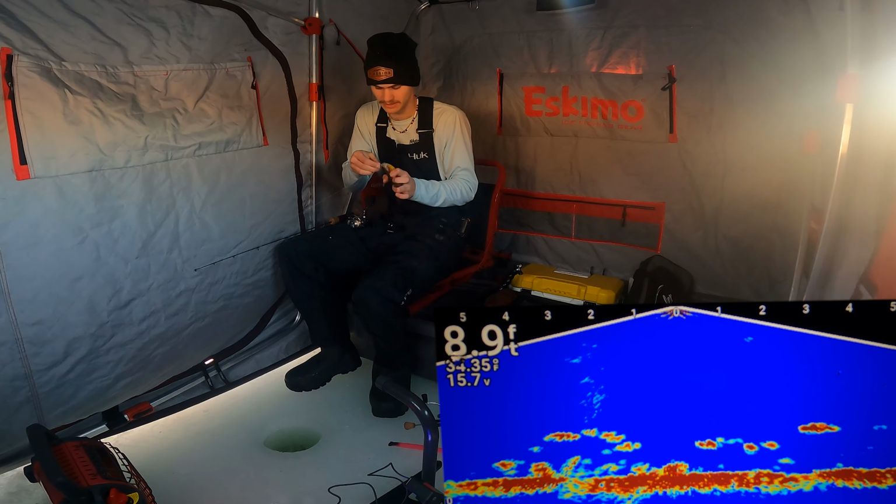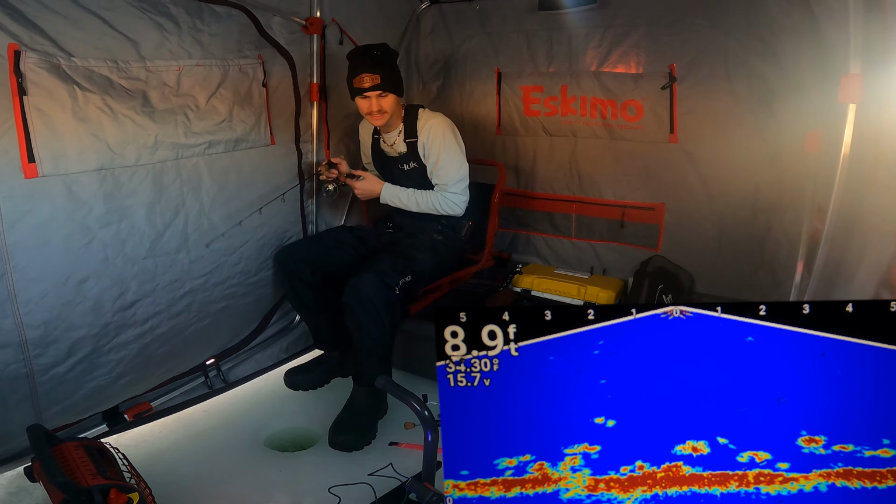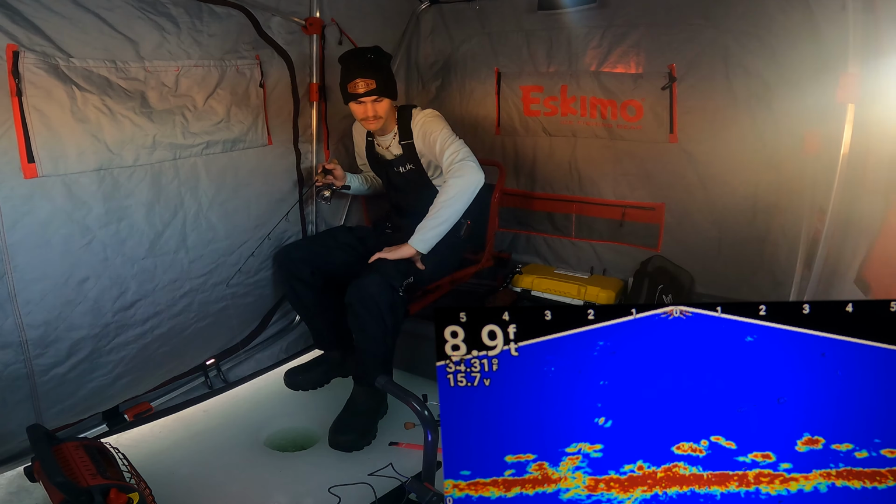I'm seeing some decent marks, and I like that. So we're gonna see if one of these bigger fish maybe wants to take a smack at it. I've seen some good fish down here. I am seeing some pretty decent looking marks. There we go, here we go. He's coming up. Smack it. Let's see it, buddy. There we go. Come on, hit it. You're sitting right under it. Just come up here and smack it. There we go.